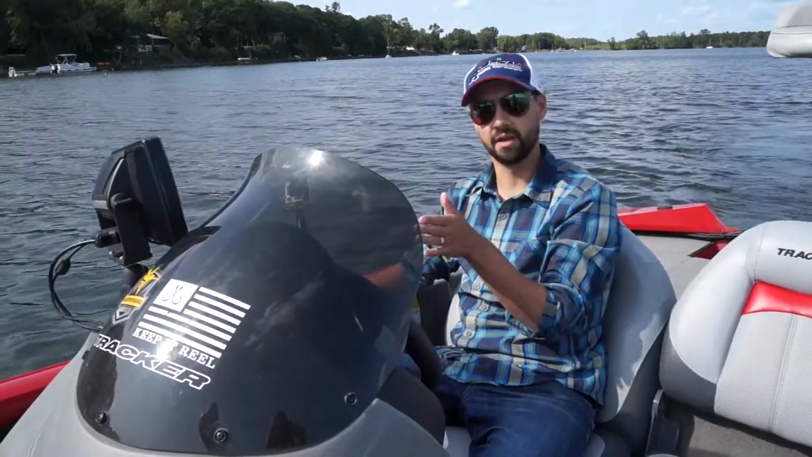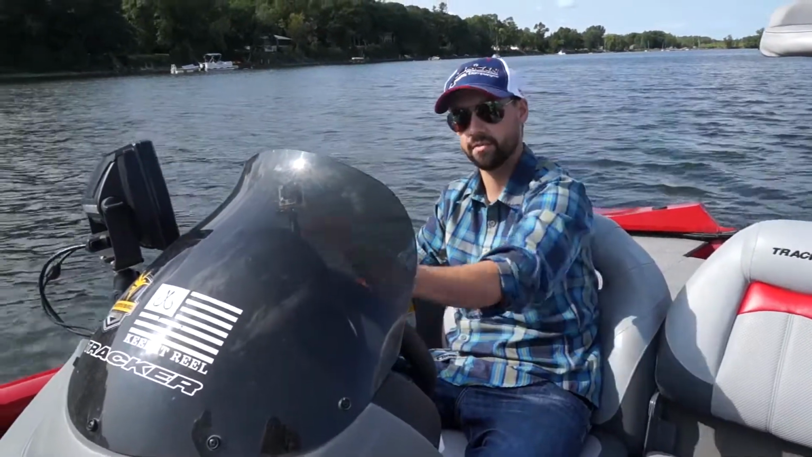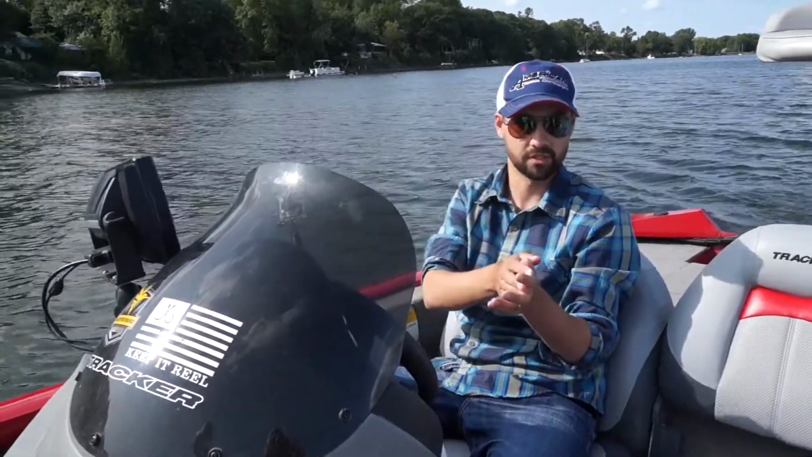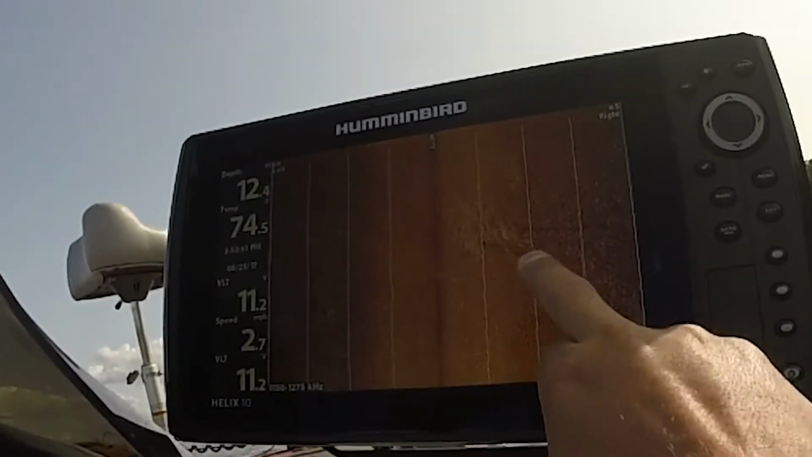So the fish are in that weed line, they're staging there, they're waiting for baitfish to spawn and come out of those weeds. And the bass are just lined up there waiting to ambush. It's like a great ambush point for a bass. So there's weeds right there. You can see that by the shadows.